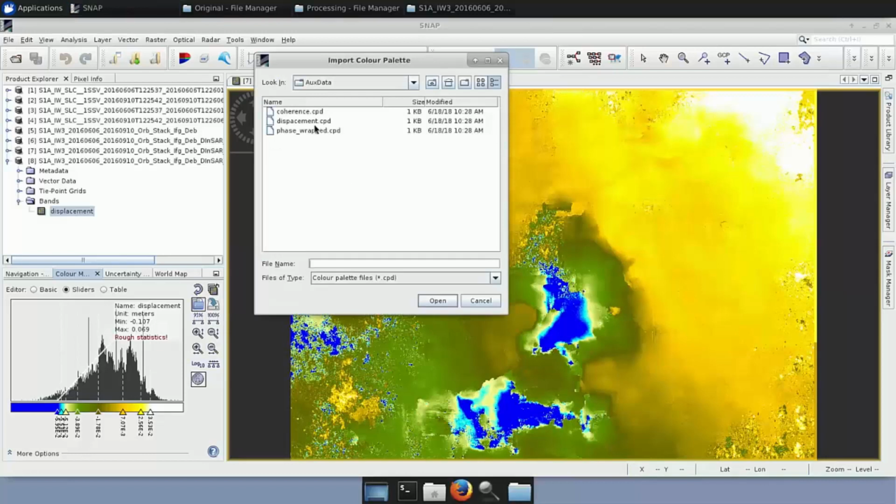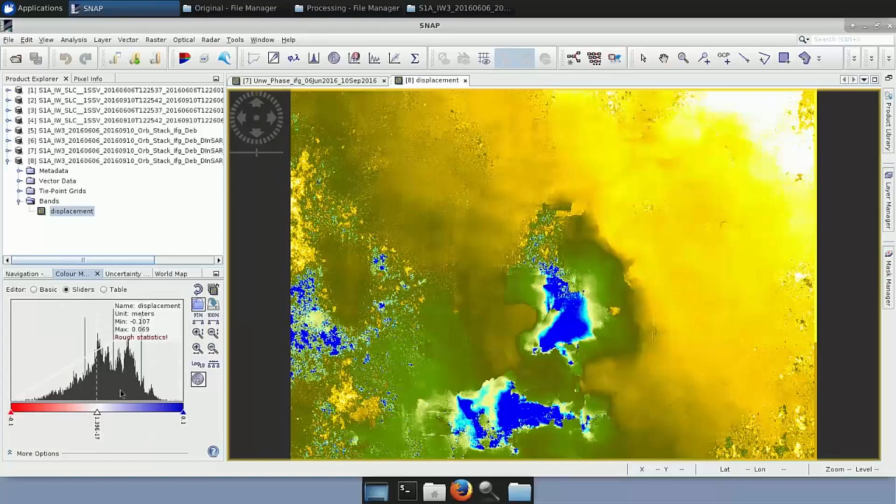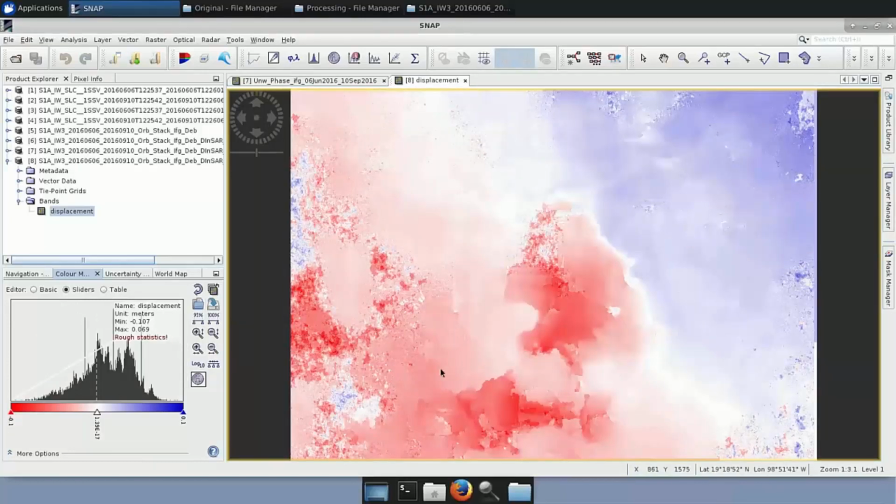You can navigate to the path that you have saved your palette. You select it, you open it, and here you select No, because you don't want all the points to go between min and max. And here you see immediately the colors. Okay, so this is it.